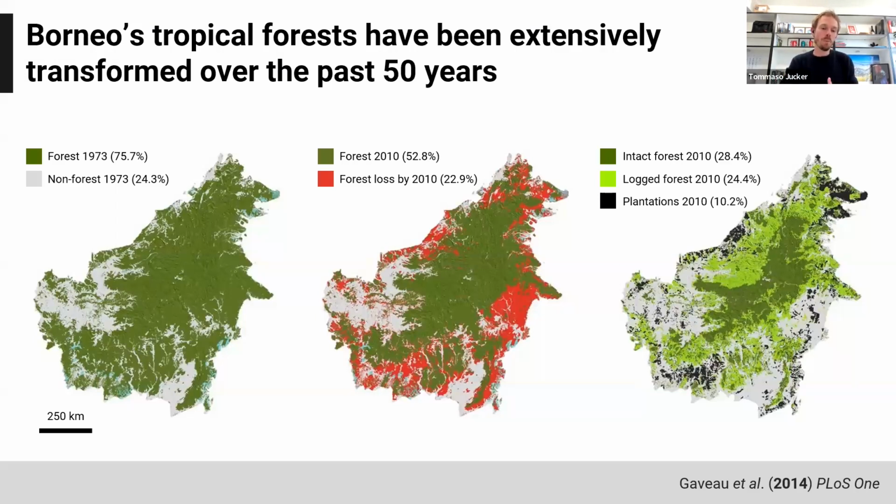So why Borneo? Well, Borneo is a good example from a tropical perspective of somewhere where in the last 40 to 50 years, we have seen a very strong change in forest ecosystems. We've seen two processes happening. One is widespread forest loss and conversion to oil palm. So since the 1970s, we've lost about 25% of intact forest cover. But beyond that, what this figure on the right shows you is that a lot of what's left of these forests is actually logged forest that is in some way degraded. And so that's what we're really focusing on today, these light green patches here.